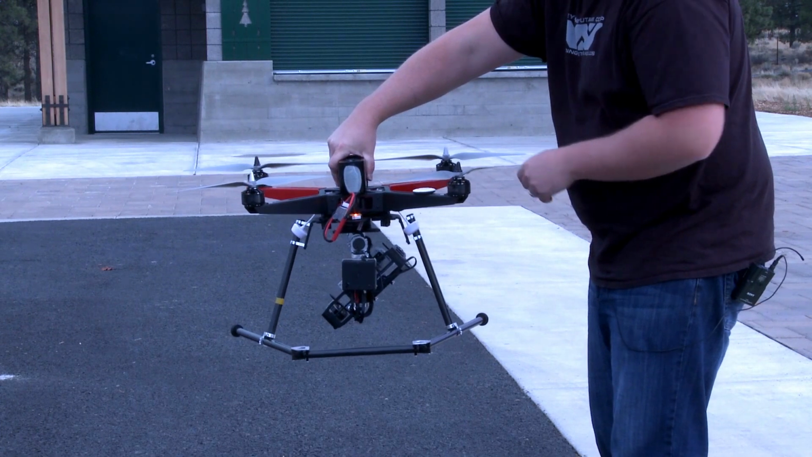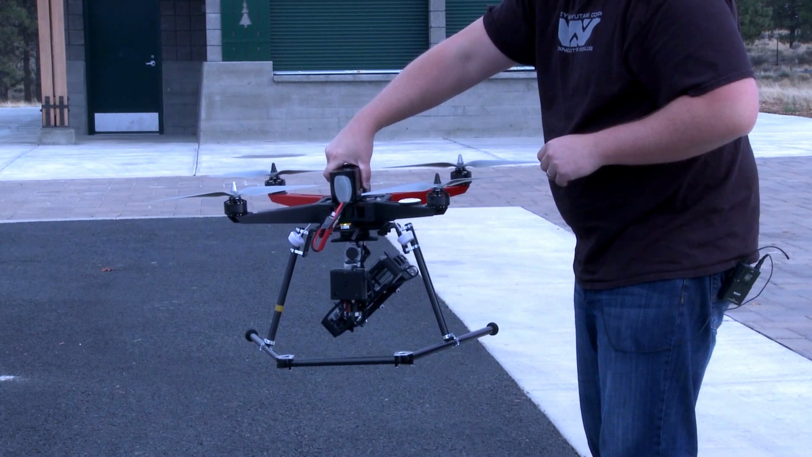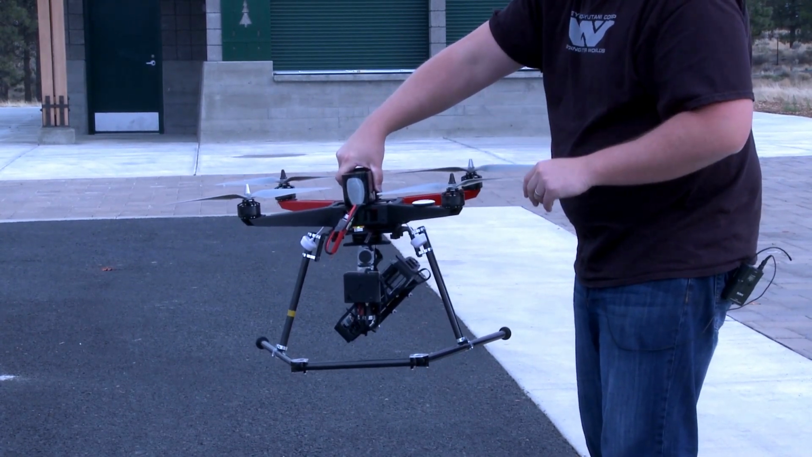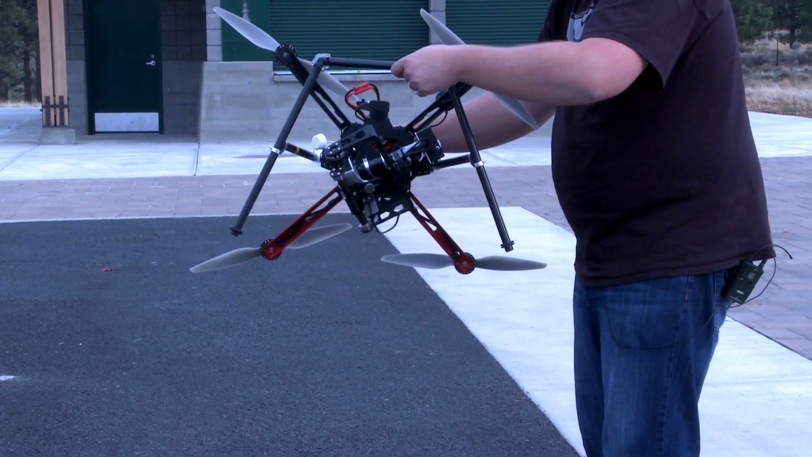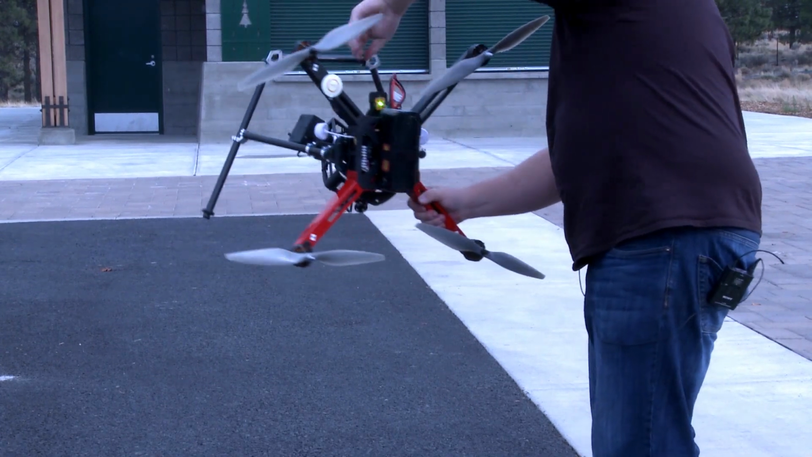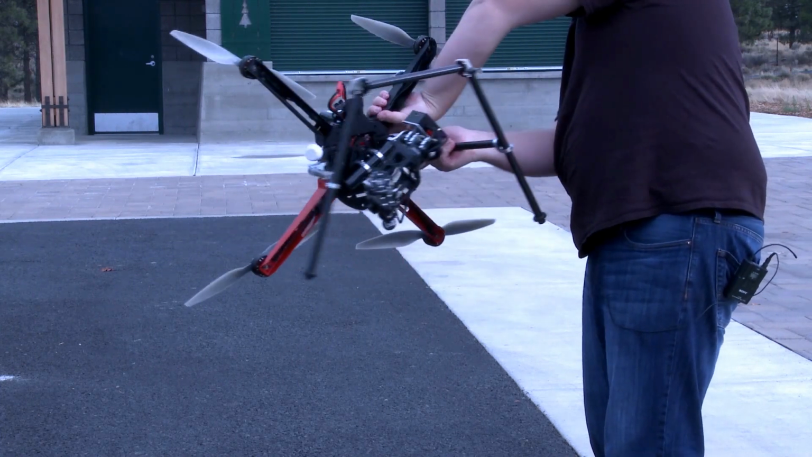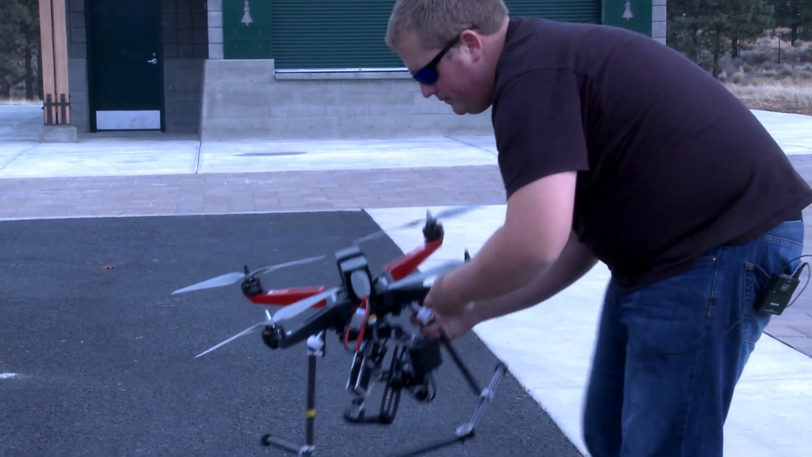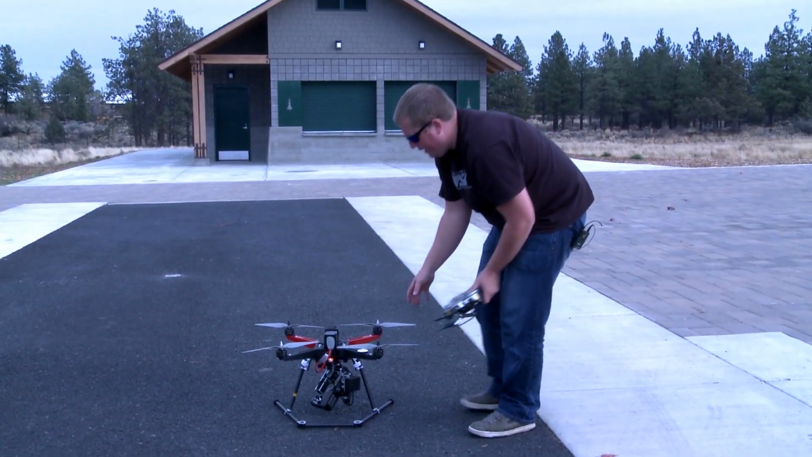So the first spin, horizontal 360 degrees, you can see that the light just turned green. That means that we just completed the first calibration. Now we're going to do the second calibration, and to do that we just need to tip the quad over forward 90 degrees, and then we're going to rotate the quadcopter one full 360 degree rotation at this angle. You can see that we completed the calibration.